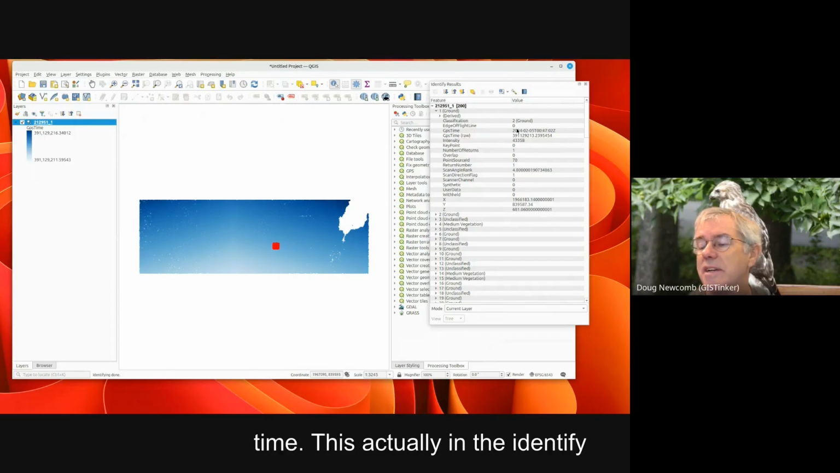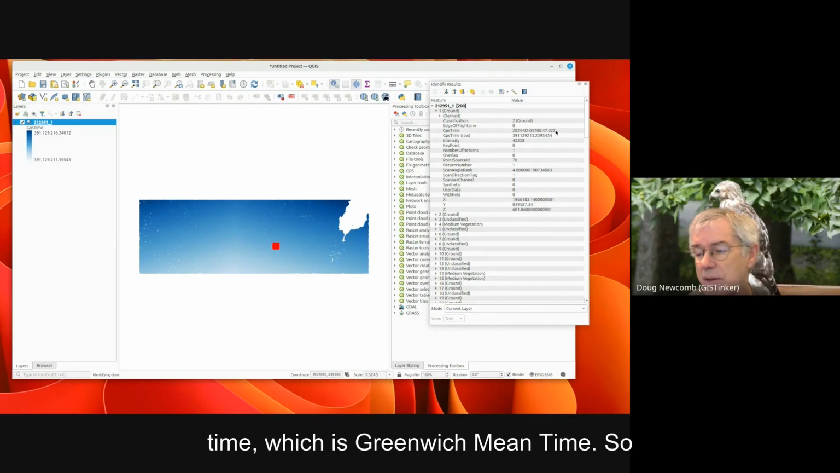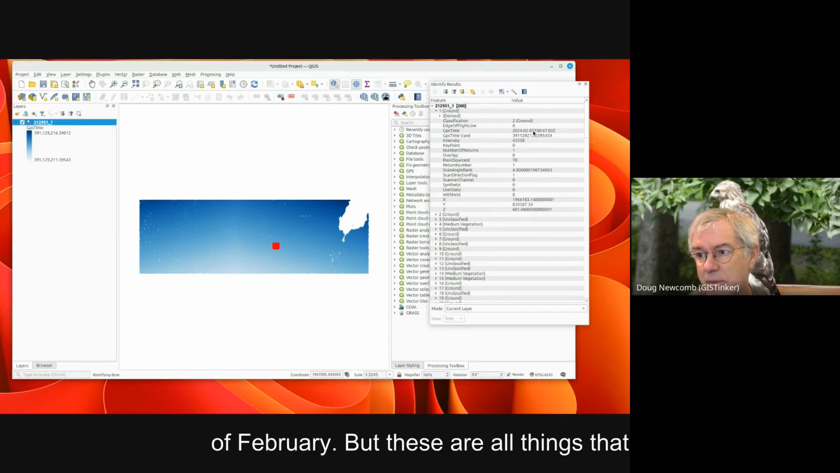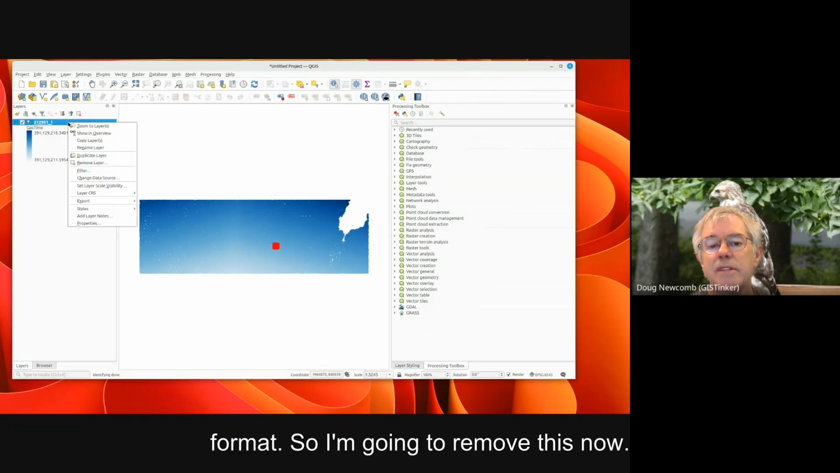So GPS time, in the identify results, it tells you the exact time converted to a date. So you can see this was done in 2024 on February 5th, Zulu time, which is Greenwich Mean Time. So that's 6 hours ahead of what we're at here. So that actually was done on the 4th of February. But these are all things that you can do very quickly with the COPC format. So I'm going to remove this now.